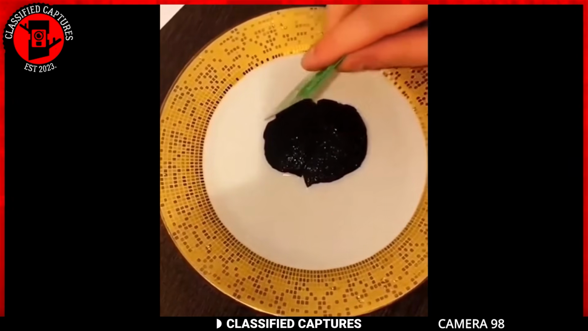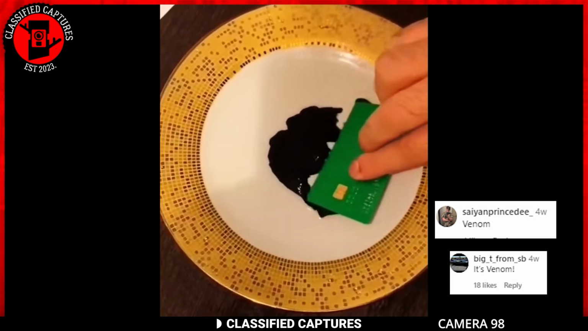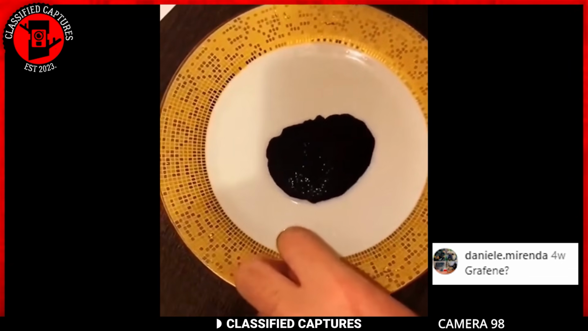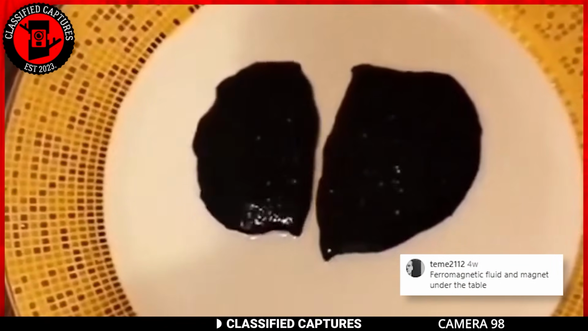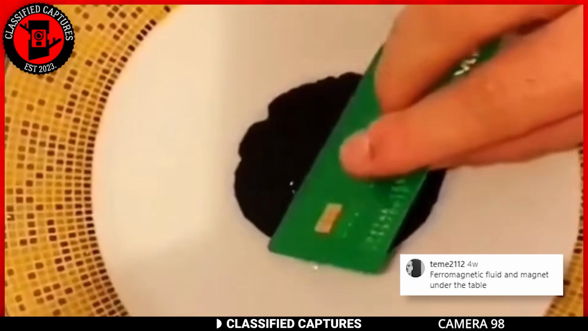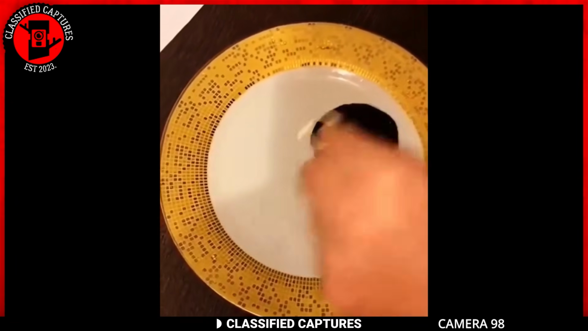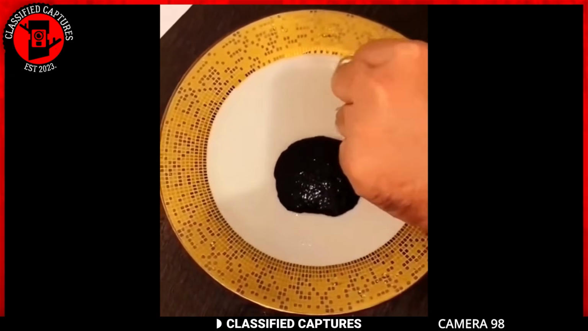Now, some people have drawn comparisons to the infamous symbiotic alien known as Venom, and you can see why. The resemblance is uncanny. Others speculate that it could be graphene, a material known for its unique properties. One intriguing suggestion comes from a commenter who proposed that it might be a ferromagnetic fluid reacting to a magnet hidden beneath the table. This theory holds water, as ferromagnetic fluids are indeed capable of exhibiting fascinating behaviors when exposed to magnetic fields, such as following the movement of a magnet or rejoining when separated.